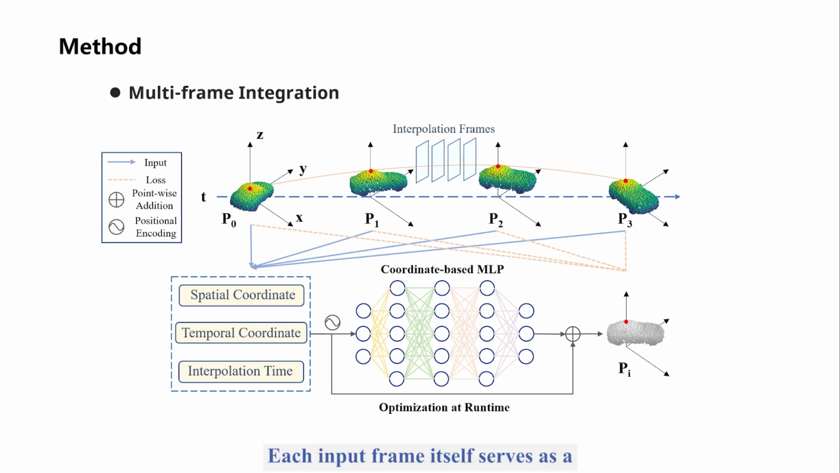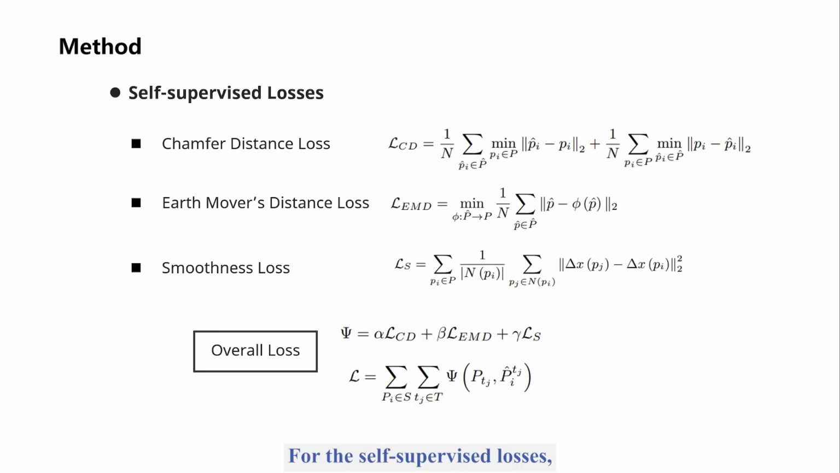Each input frame itself serves as a constraint for optimization, allowing for a more elegant way to incorporate information from multiple point cloud frames. For the self-supervised losses, we use chamfer distance loss as the main term, which calculates the nearest neighbor distance between points. In addition, we introduce the earth mover's distance loss for better density preservation and smoothness loss for local rigid motion consistency.